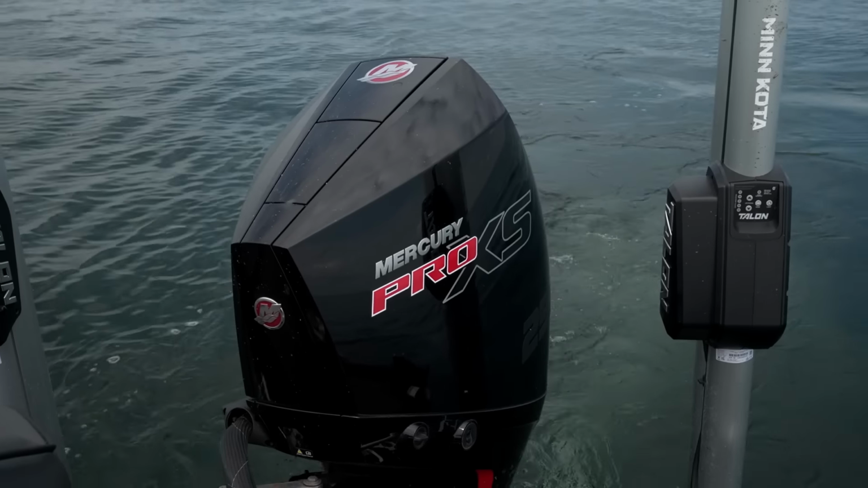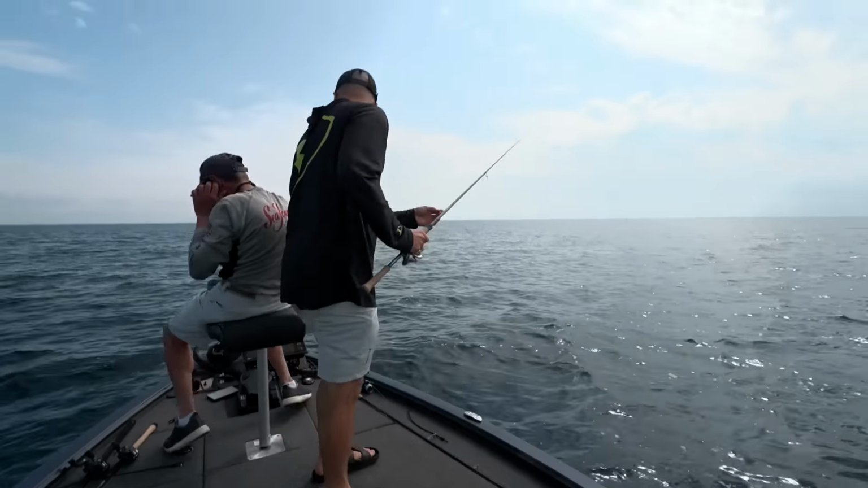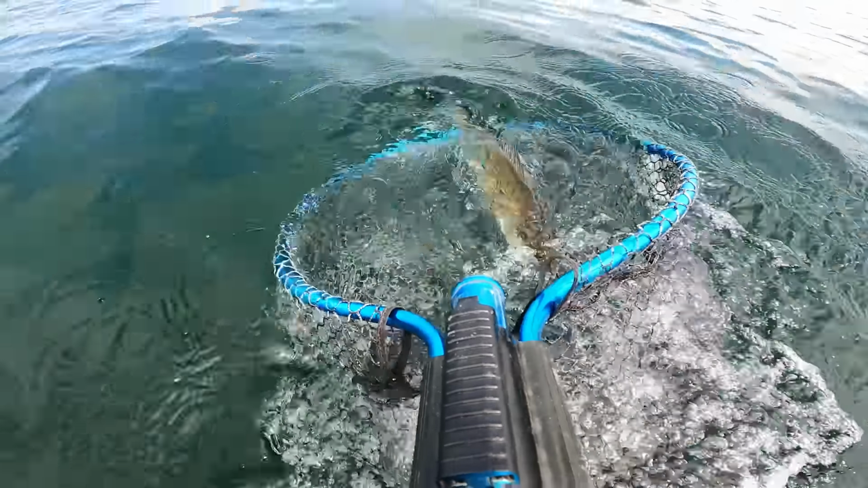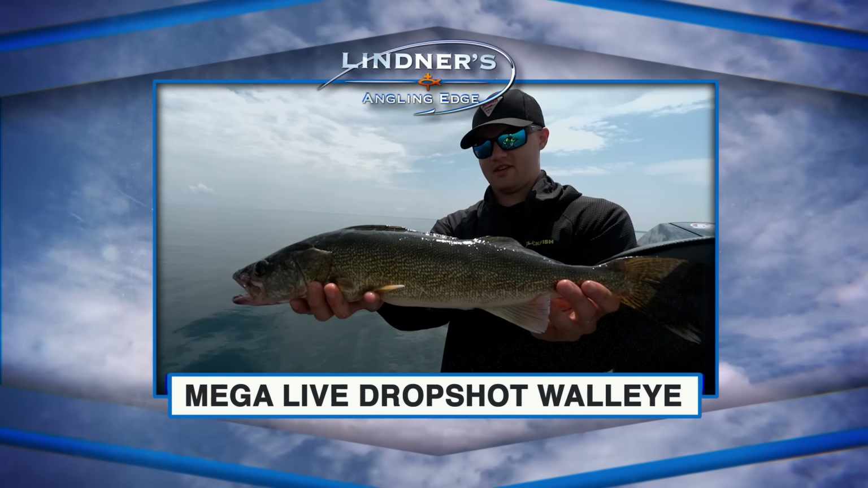We've been driving along the edge of this hump. I put a bunch of coordinates down, and we're going to fish back over those coordinates, and there are these little pods of fish, and we're going to go pitch on them. It's an amazing deal how efficient it is to catch walleyes. Beautiful fish.